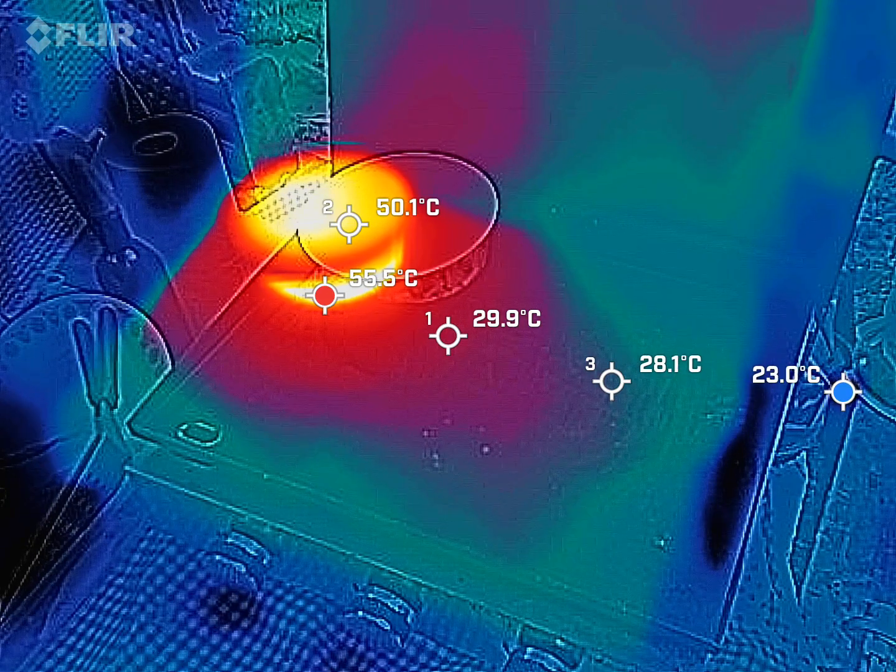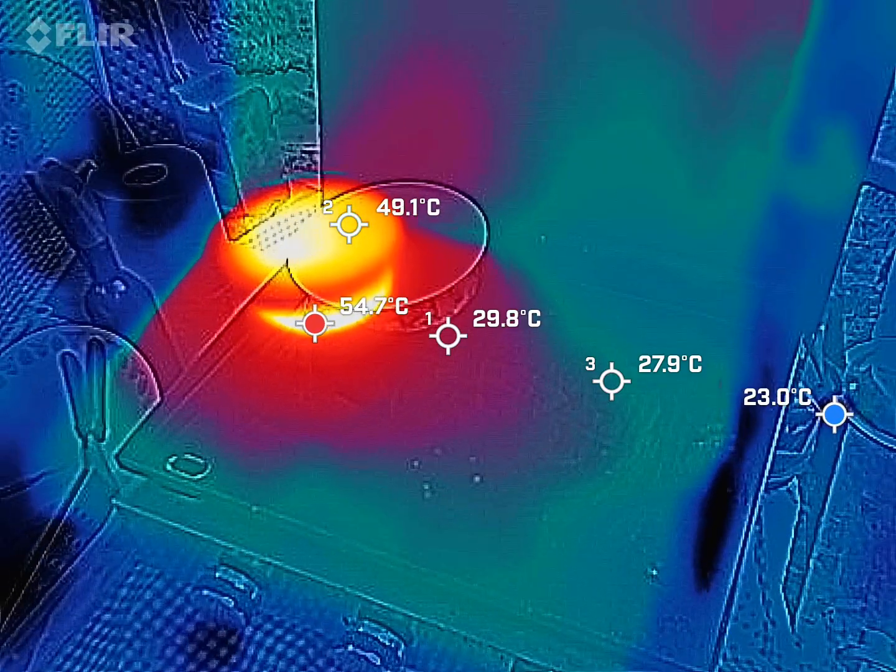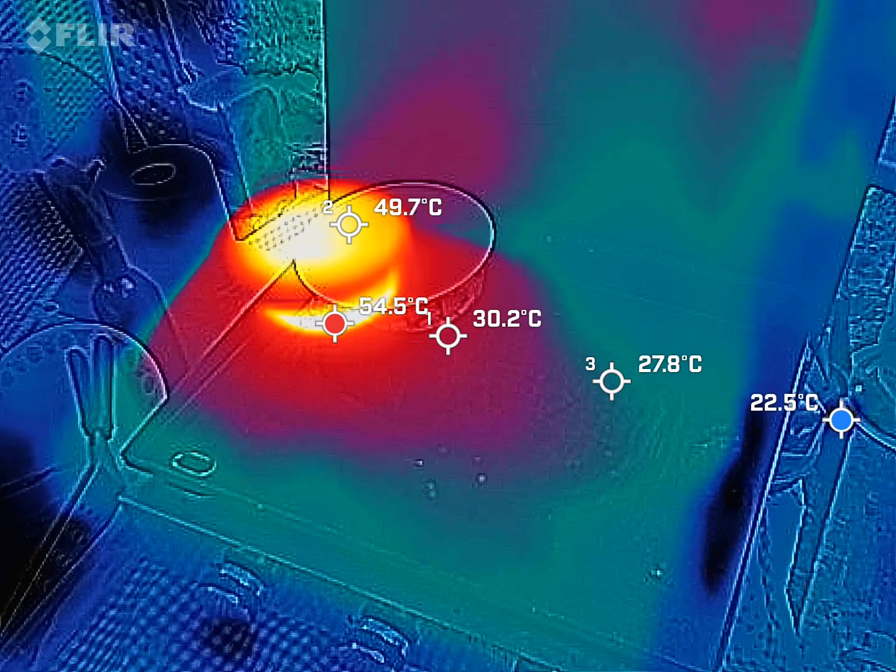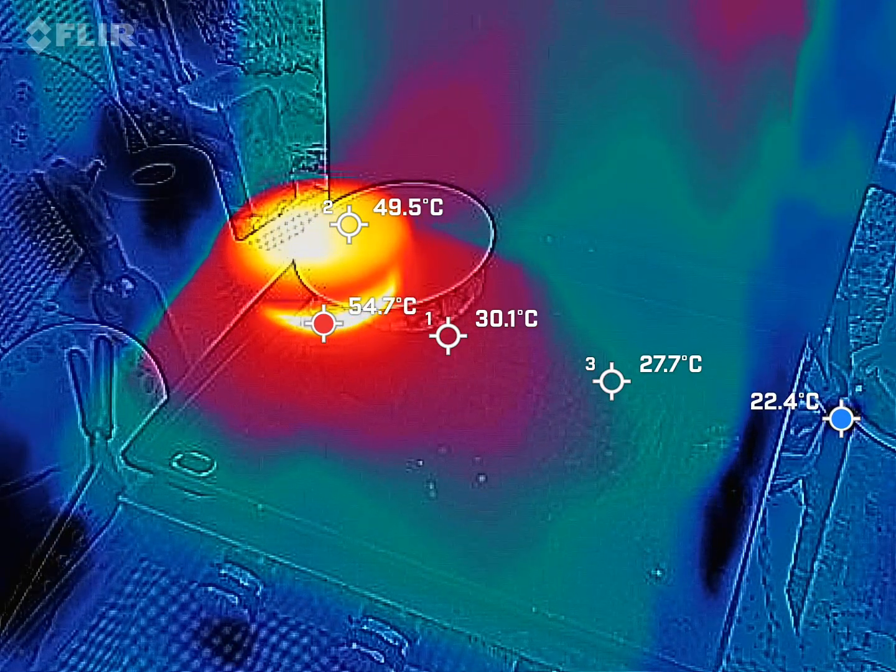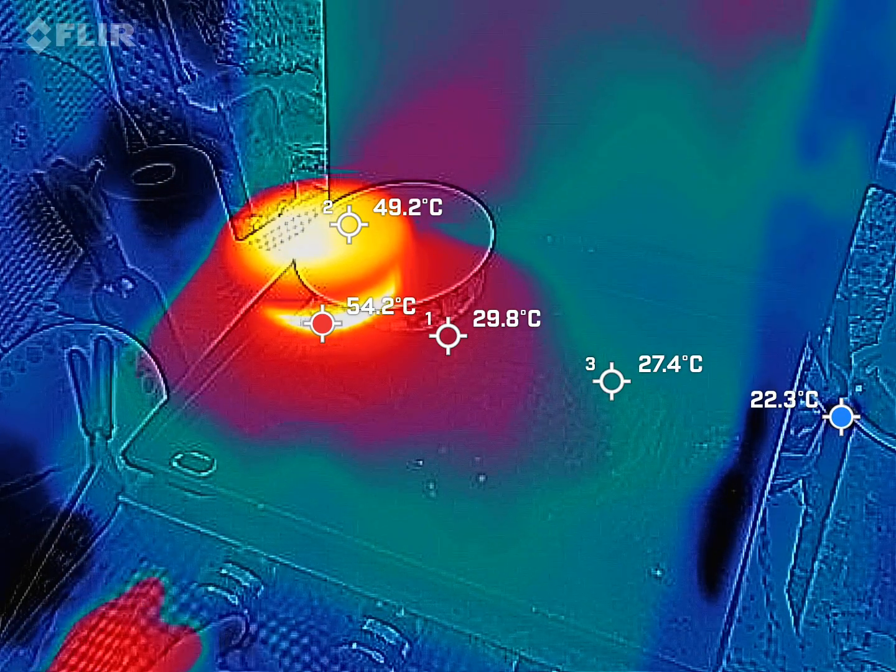Alright, let's do something a little different here. Do some griddle cooking via the FLIR camera. Alright, let's get this thing going.